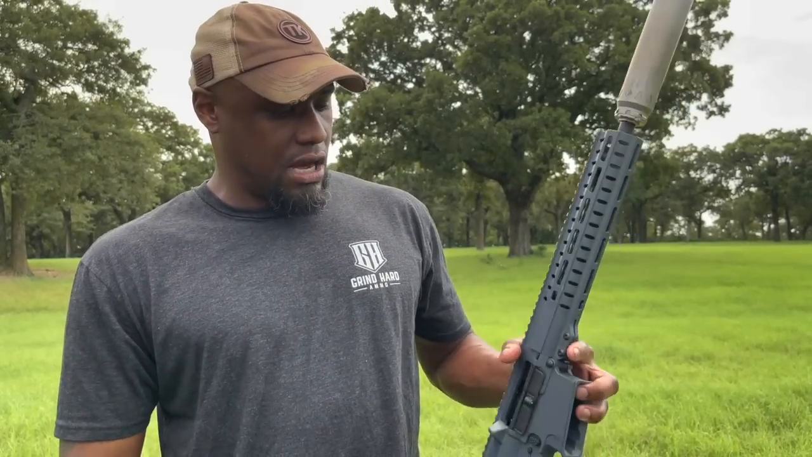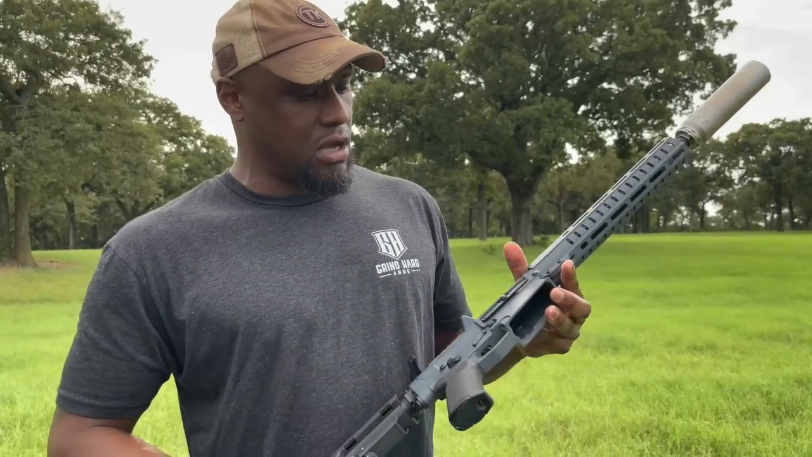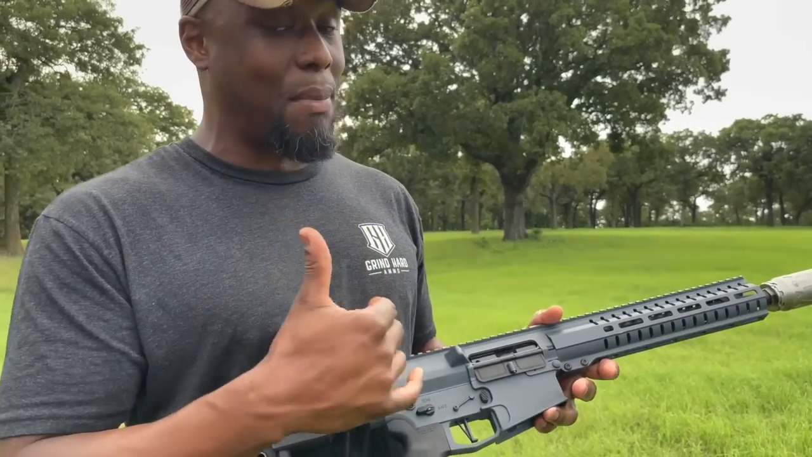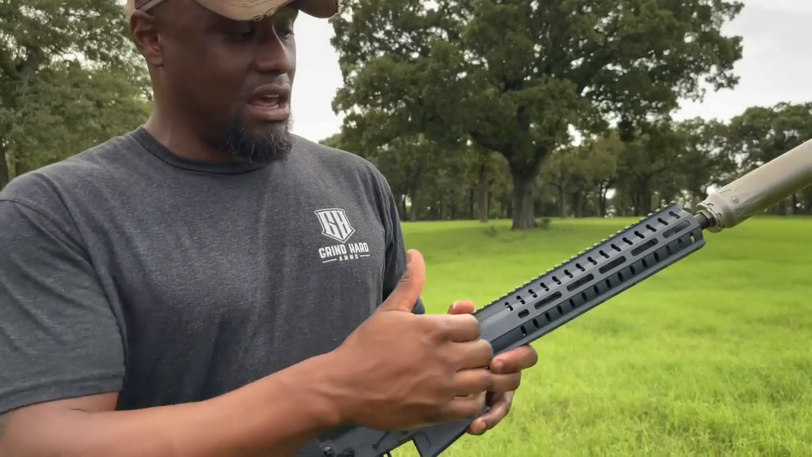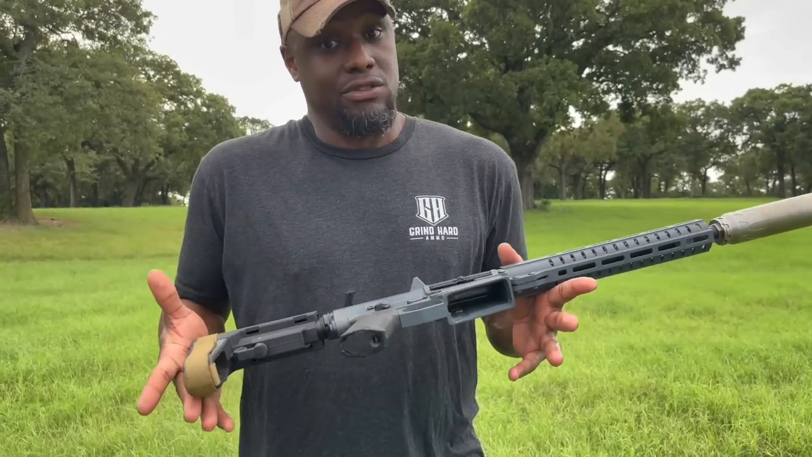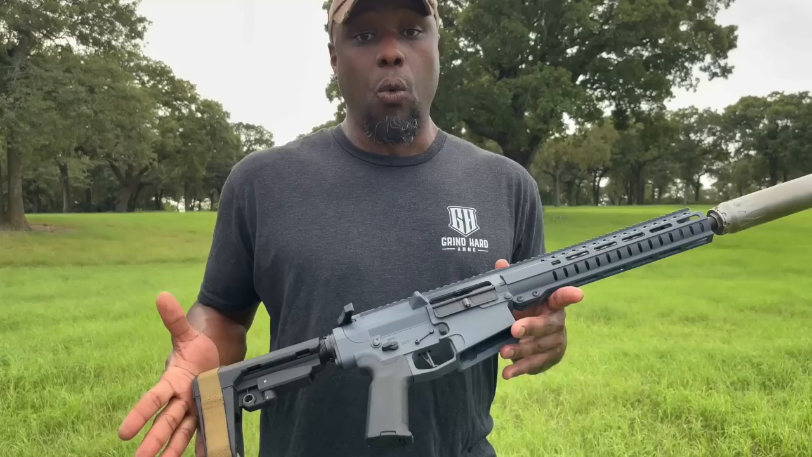12.5-inch barrel, billet upper and lower receiver with no slop, guys. Straight out of the box, this thing is tight as can be. M-LOK rail, just a great feeling rig, to be honest with you. Total weight of 7.6 pounds.